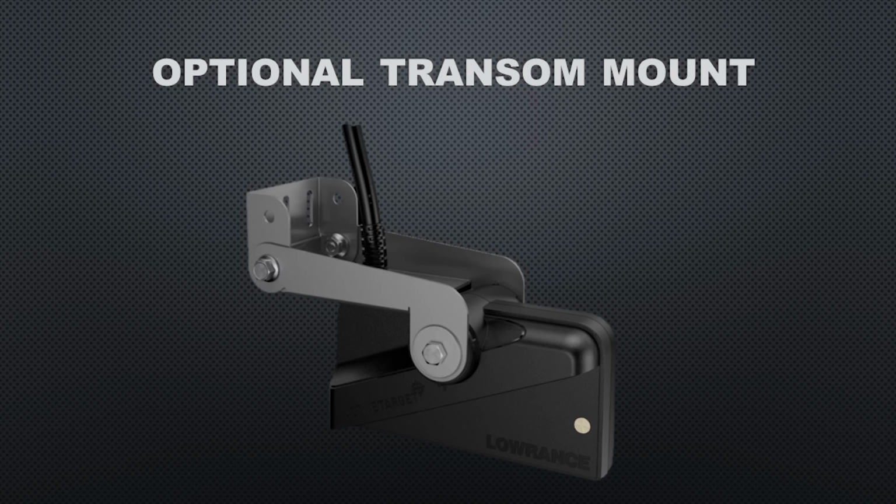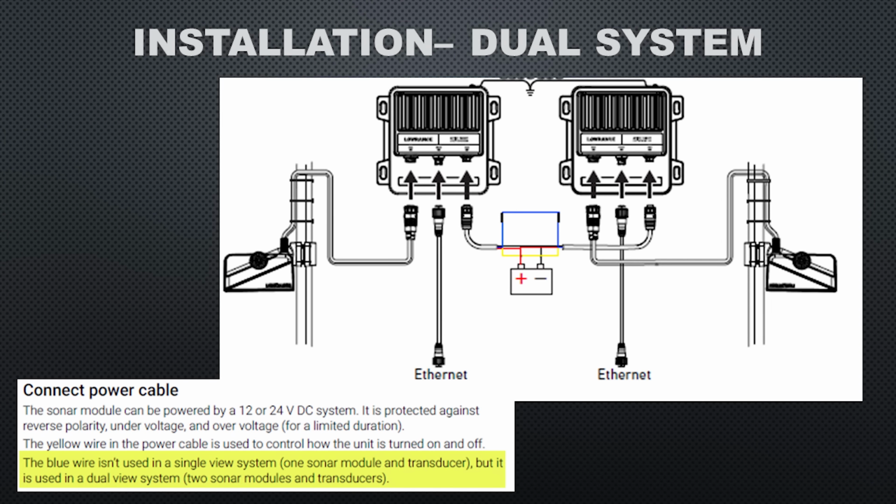Should you do a lot of back trolling, this would be something you could add there, but you're definitely going to want to keep it out of the flow of water while your boat's on plane. So when we're mounting dual ActiveTarget 2 systems with HDS Pro, we do need to use the blue wire on the power cable and link those two together in order to do the ping synchronization feature. This will eliminate interference when you have those two transducers operating at the same frequencies at the same time.